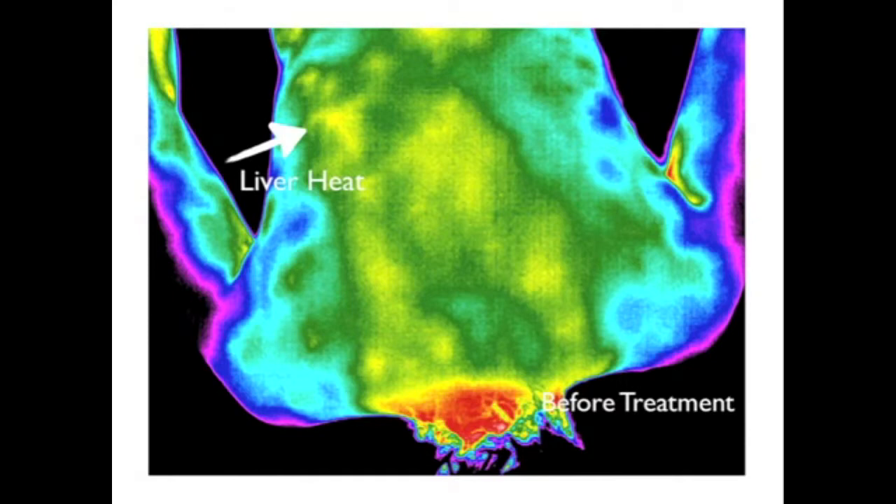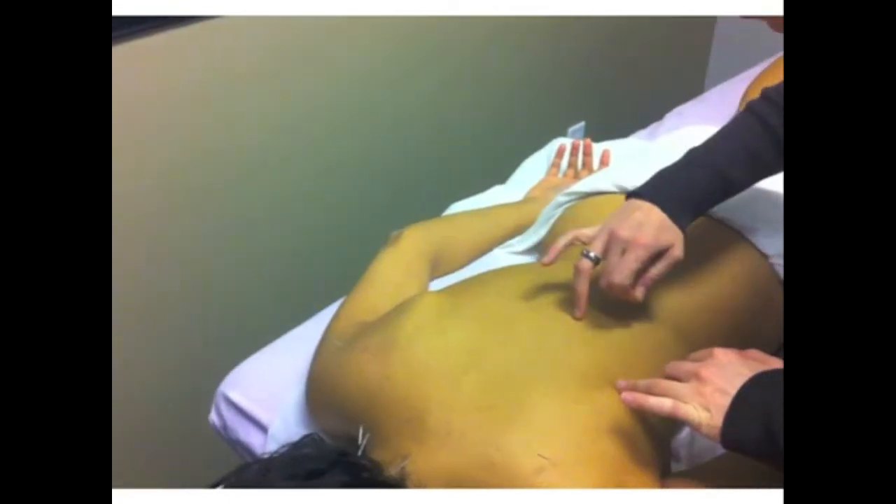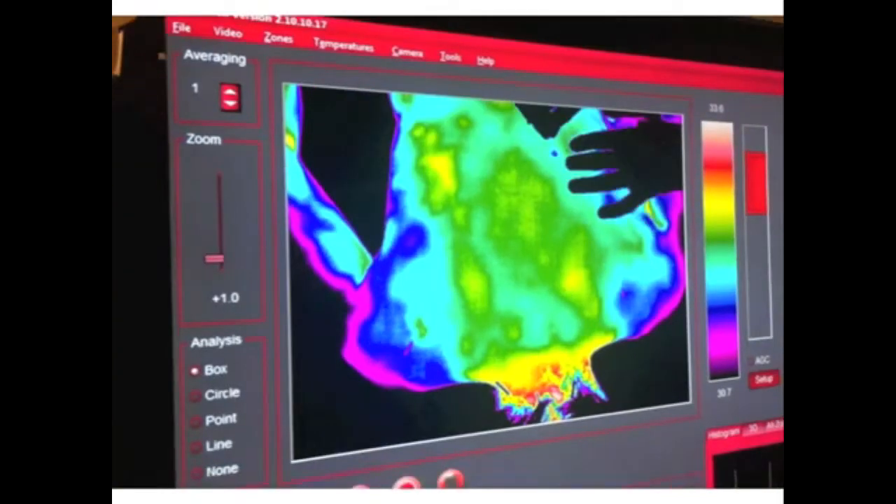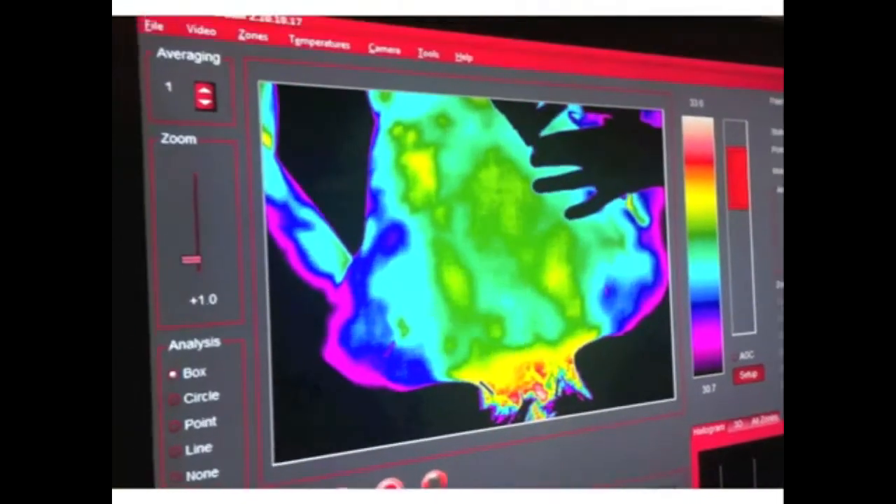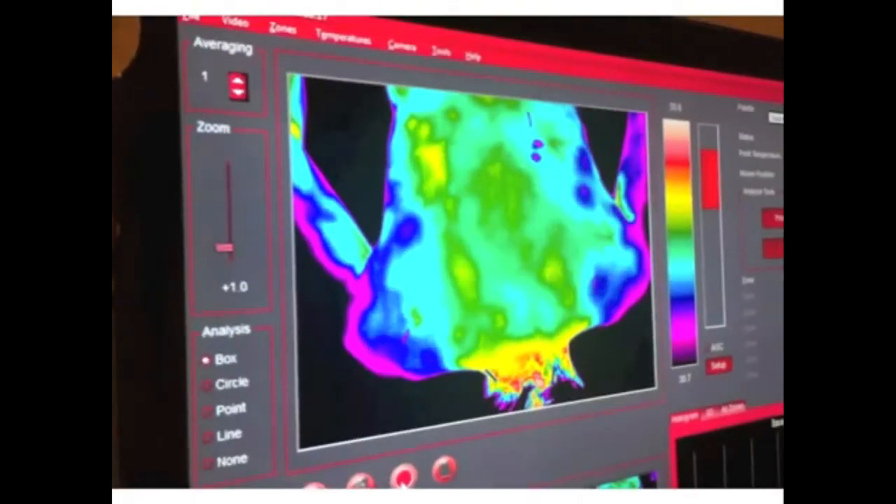We will demonstrate how an acupuncturist would use thermography as a tool in locating where to needle and treat a patient. This acupuncturist is locating the exact point while watching the monitor on the wall. She is looking for the areas in the bladder meridian that she would like to needle. This is what it looked like as she was looking at it herself. She knows where to precisely place the needle where she wants it.